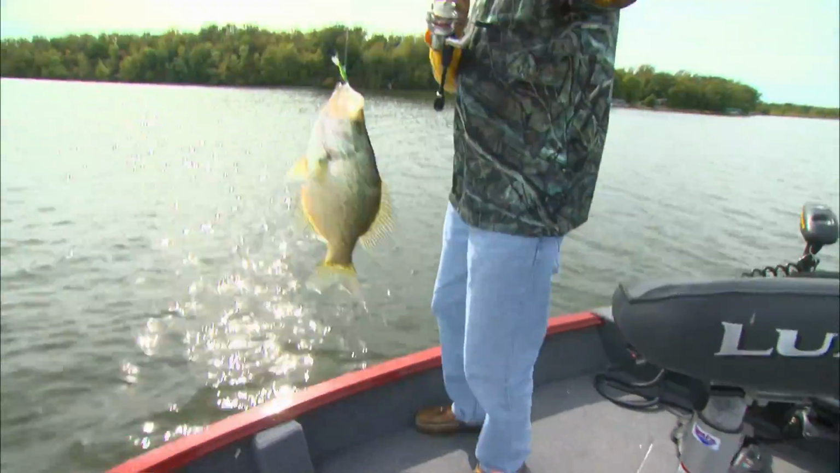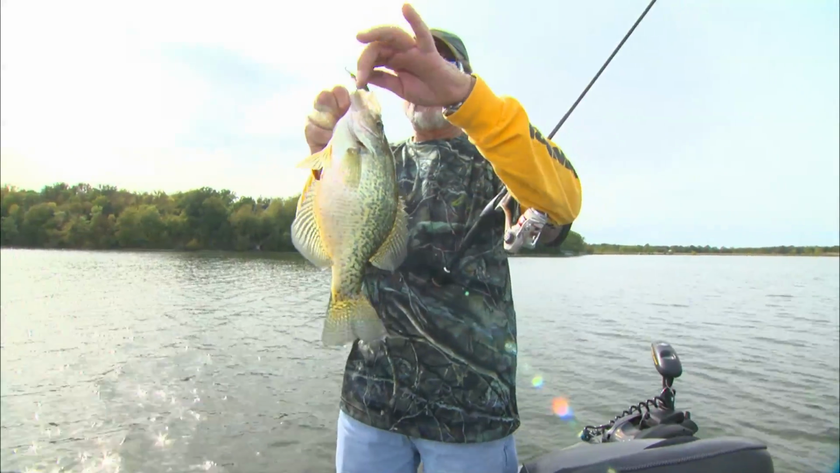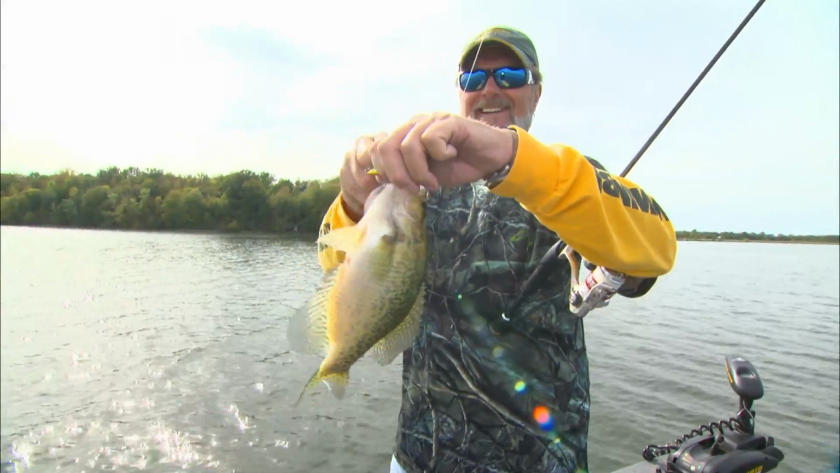Look at that, nice, just a nice real crappie. Nice one, huh? Yeah. Look at that, nice fish. I like when you can grab crappies like that and you gotta lip them. Huh?